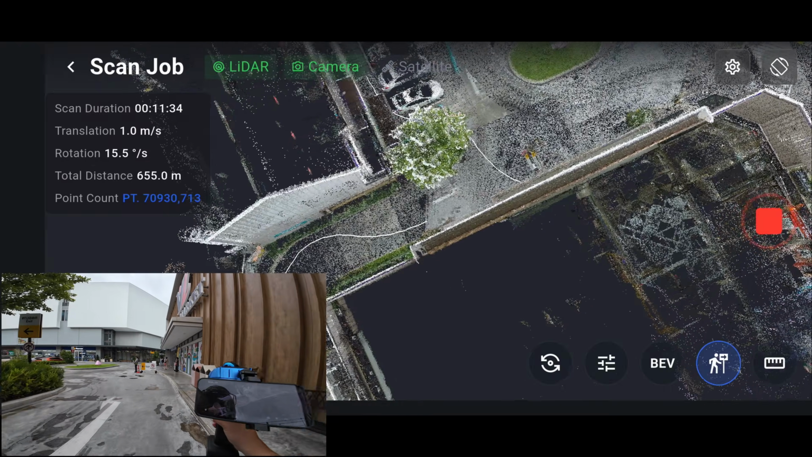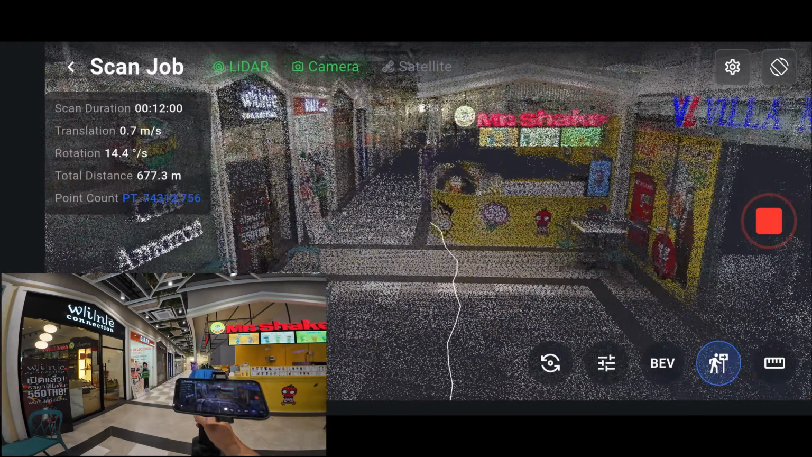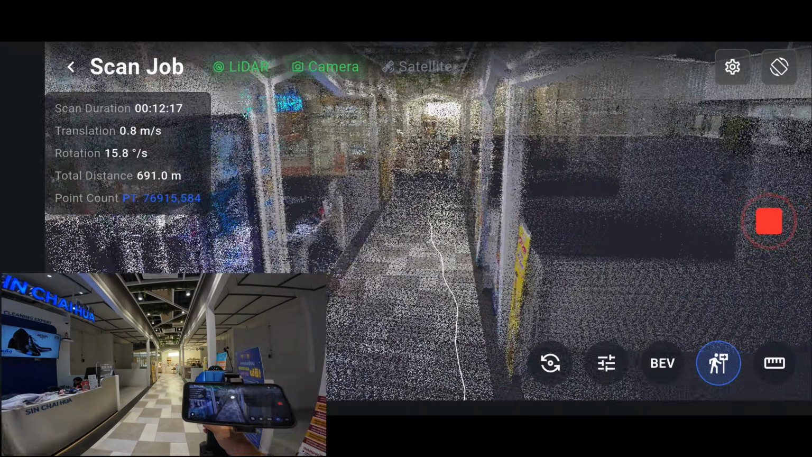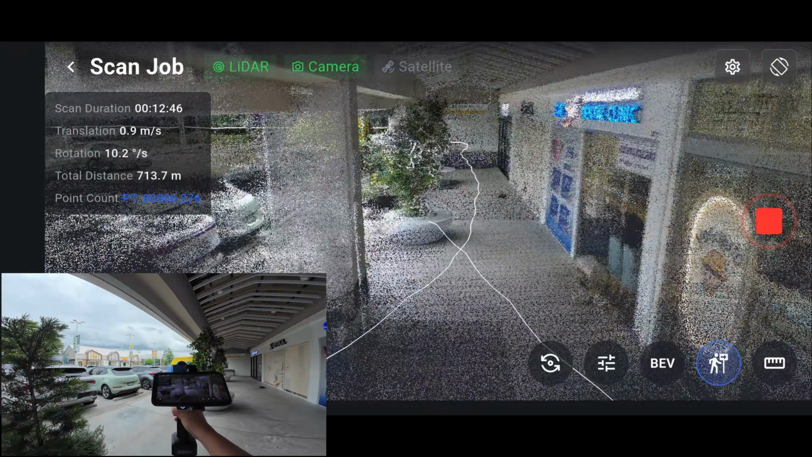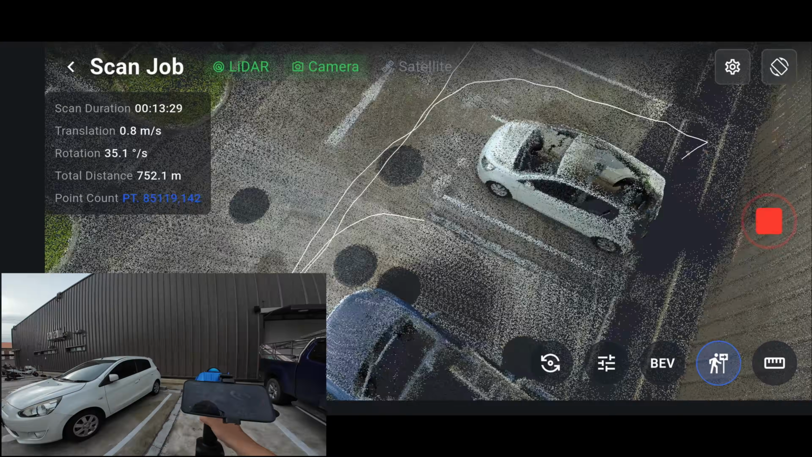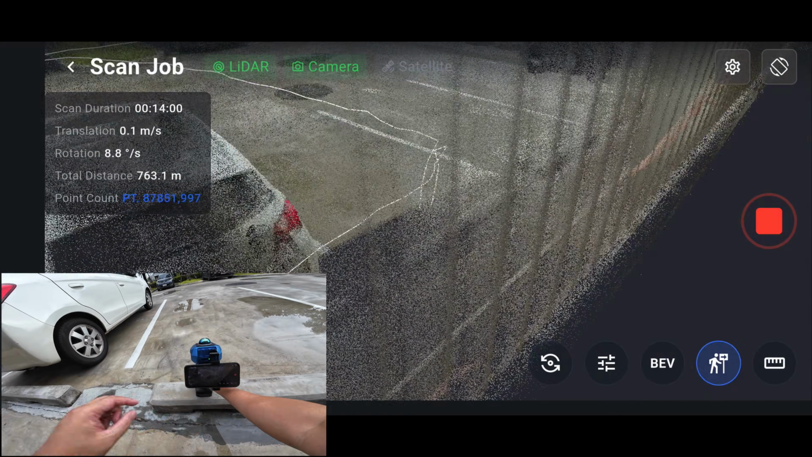To really test it, I will walk into the supermarket and exit through the other door just to see if it loses tracking when I step outside. The scan looks fine. The travel distance came out to 760 meters with a total scanning time of 14 minutes.